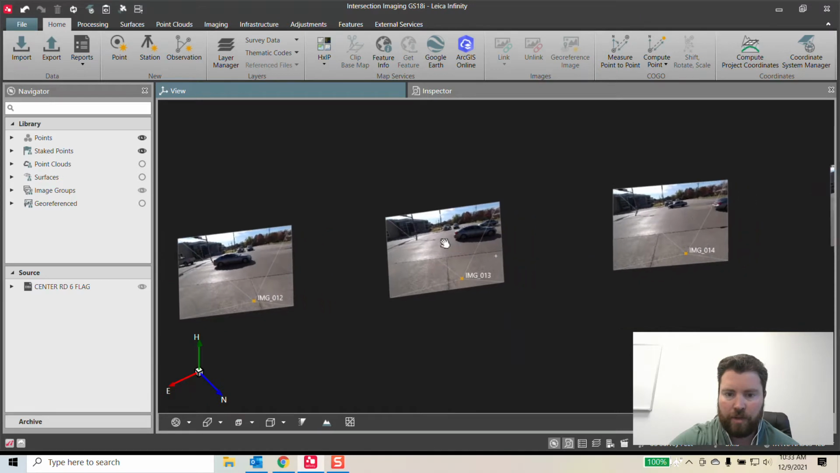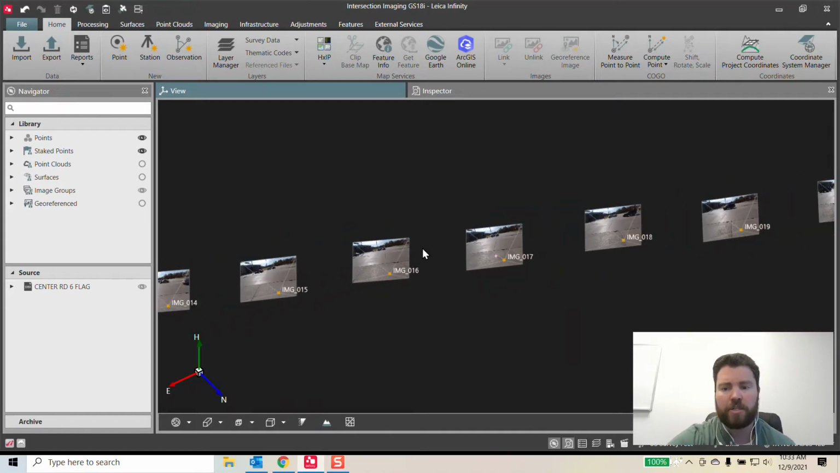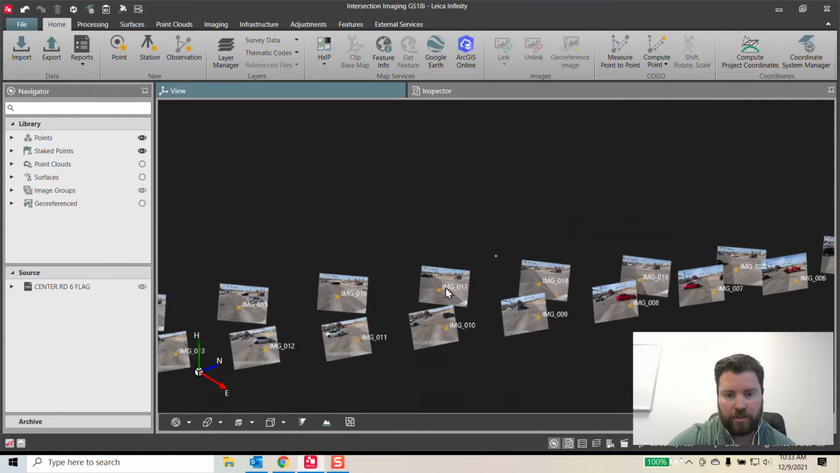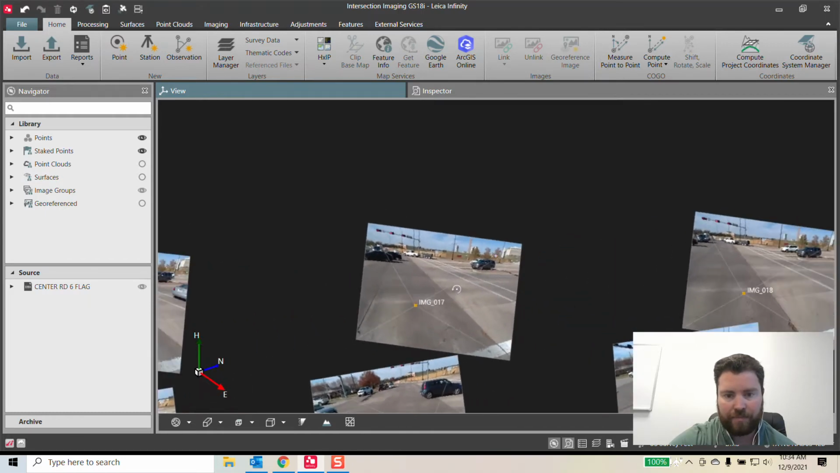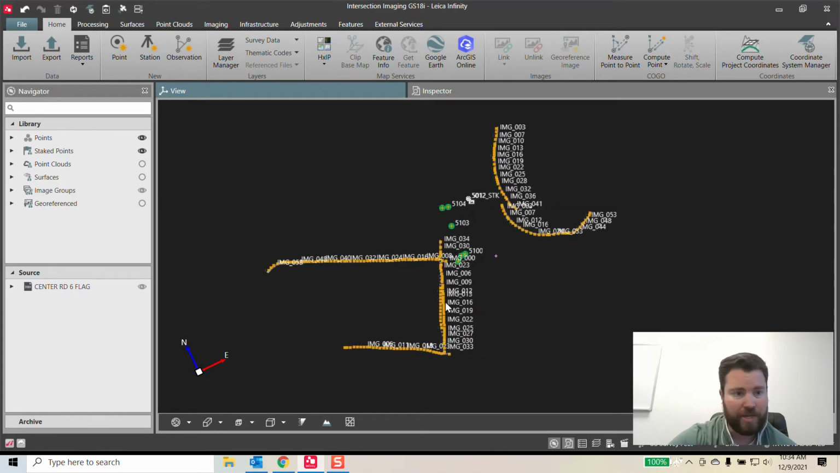You can see here is essentially what we were looking at. There were cars going by, everything. This was a very busy intersection, and it didn't matter at all. The data turned out fantastic. So what did this create?